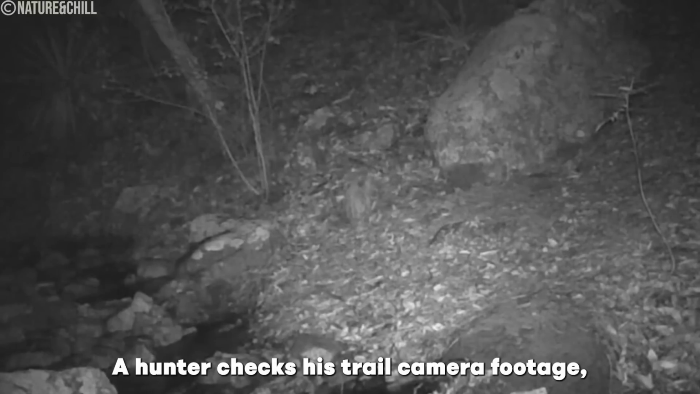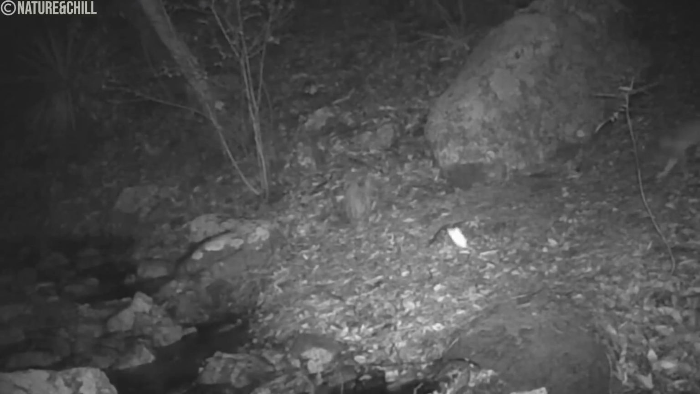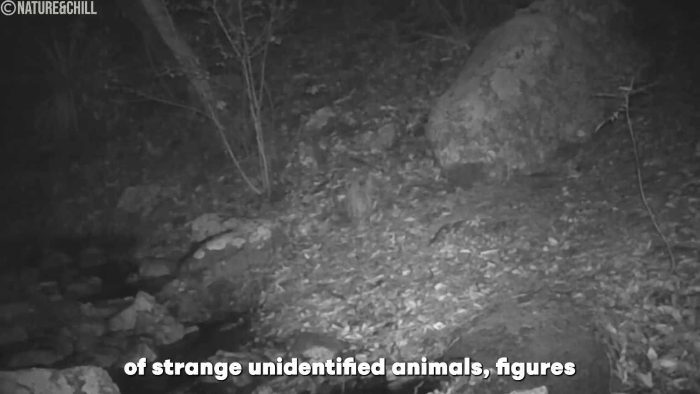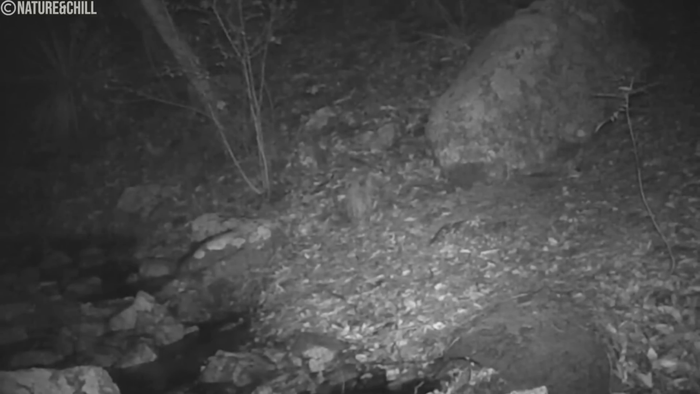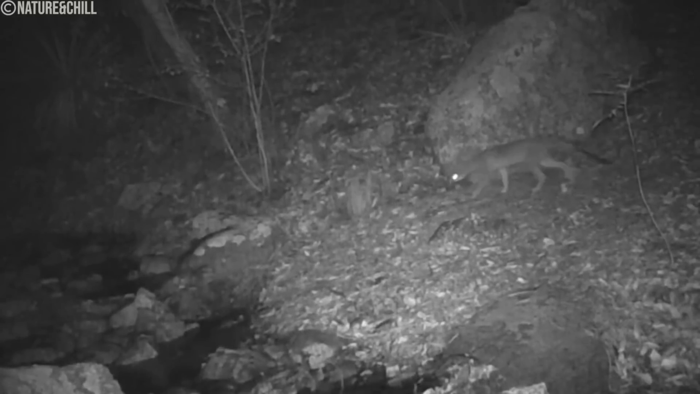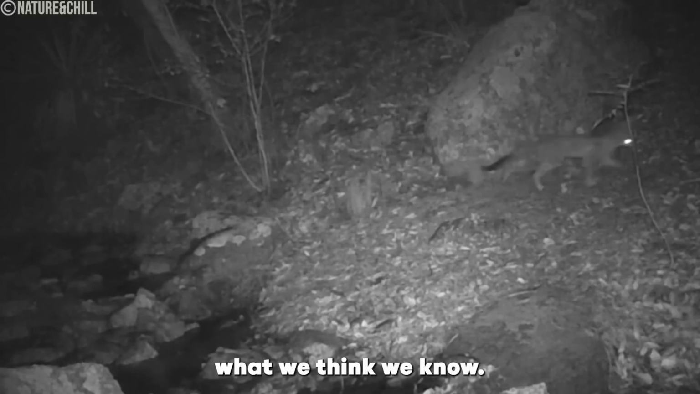A hunter checks his trail camera footage. Expecting to see the usual, he is surprised to see this on the footage instead. Trail cameras sometimes capture brief glimpses of strange, unidentified animals. Figures that don't match any known species, sparking debate, curiosity, and speculation among viewers. One unexpected frame is all it takes to rewrite what we think we know.